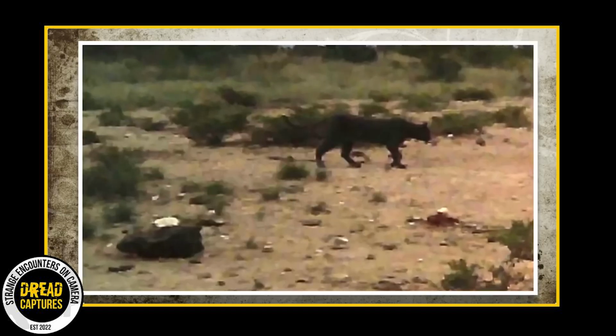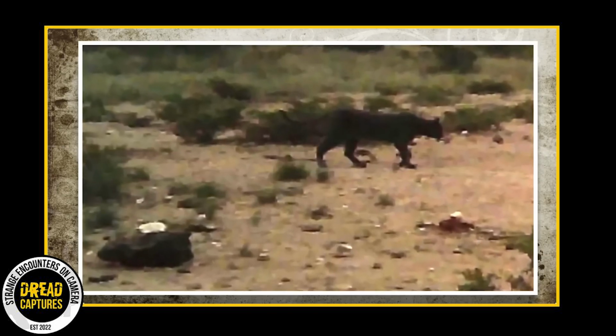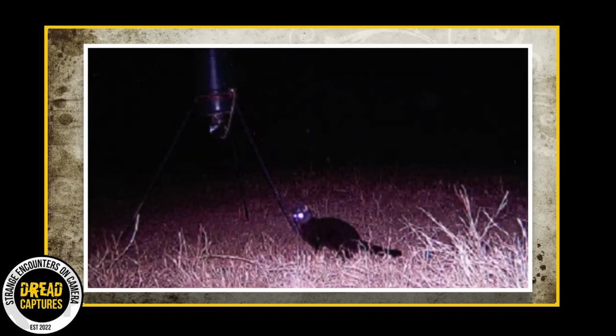Most people believe that these sightings might simply be cases of mistaken identity, while others find certain images, such as those clearly depicting a black cat bearing panther-like features, more convincing.